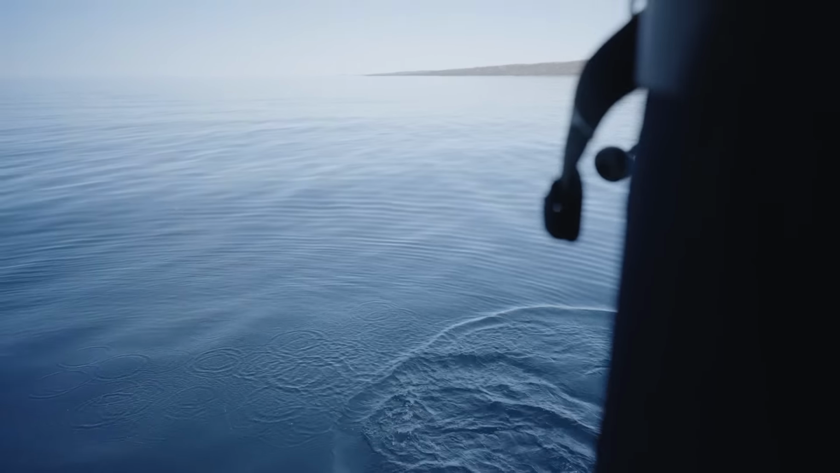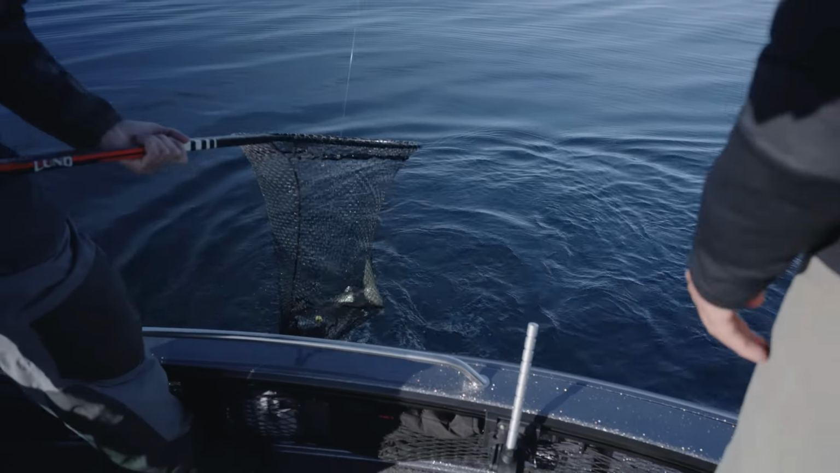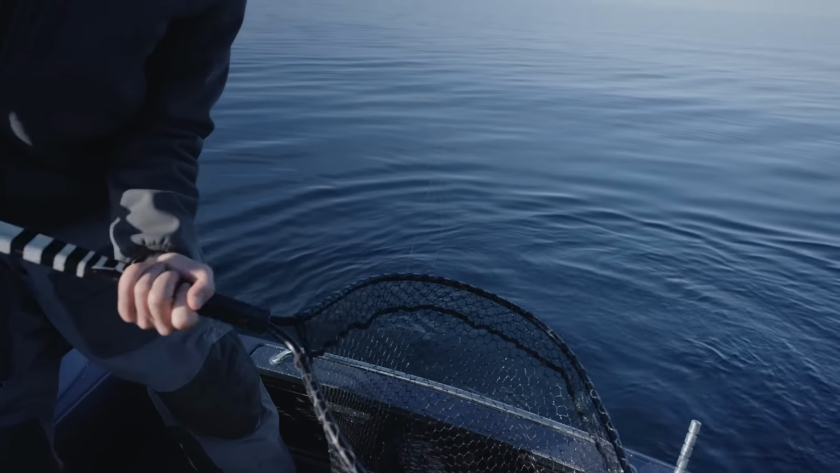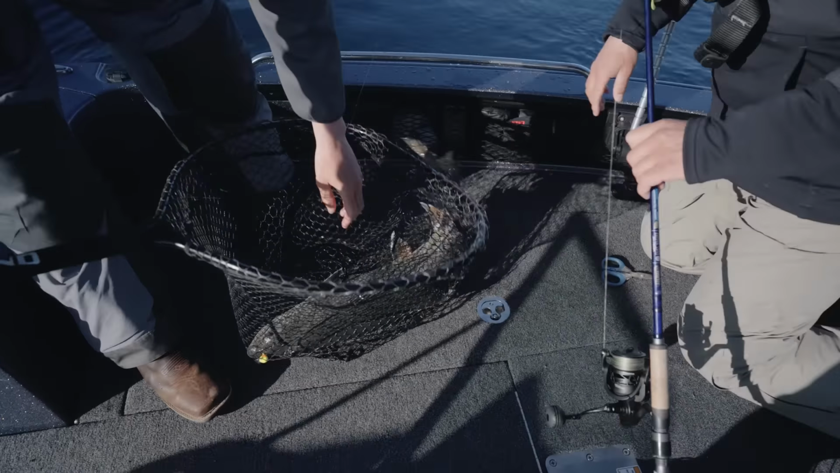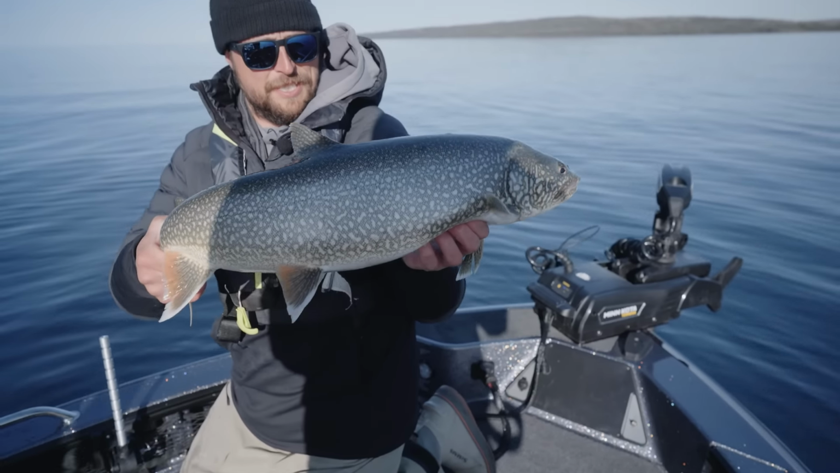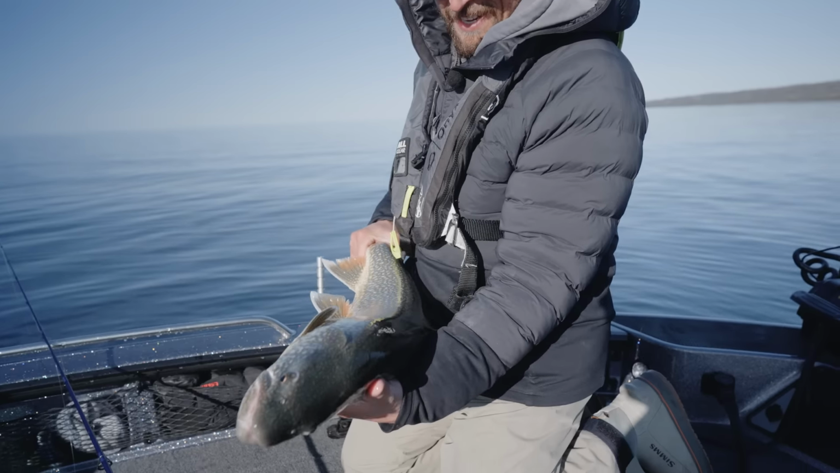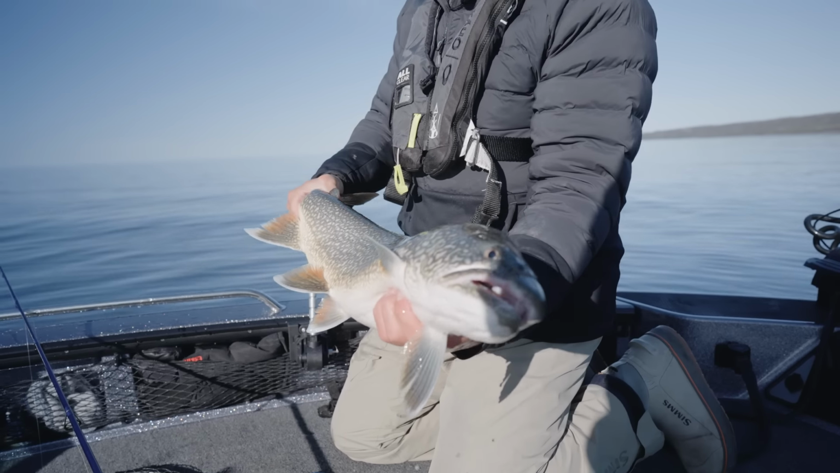There we go. Nice trout. Still not even that small. Look at that. There we go. Gorgeous. Nice lean Lake Superior lake trout. That's a lean if I've ever seen one.